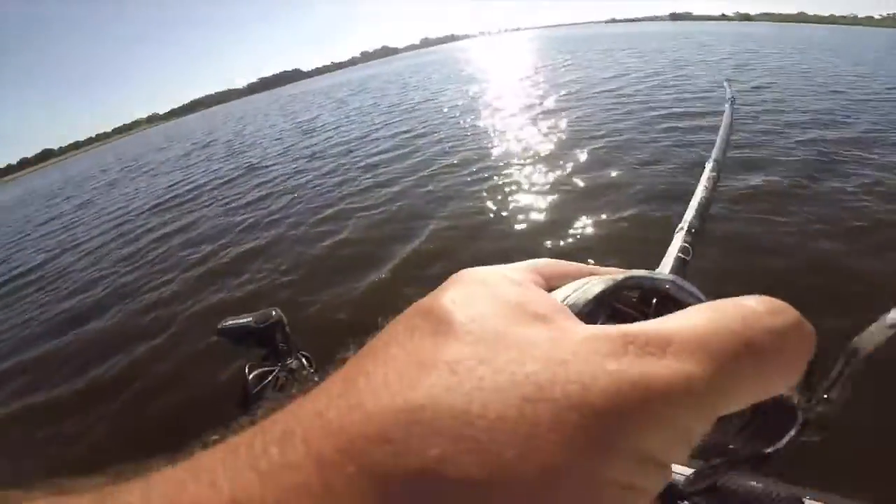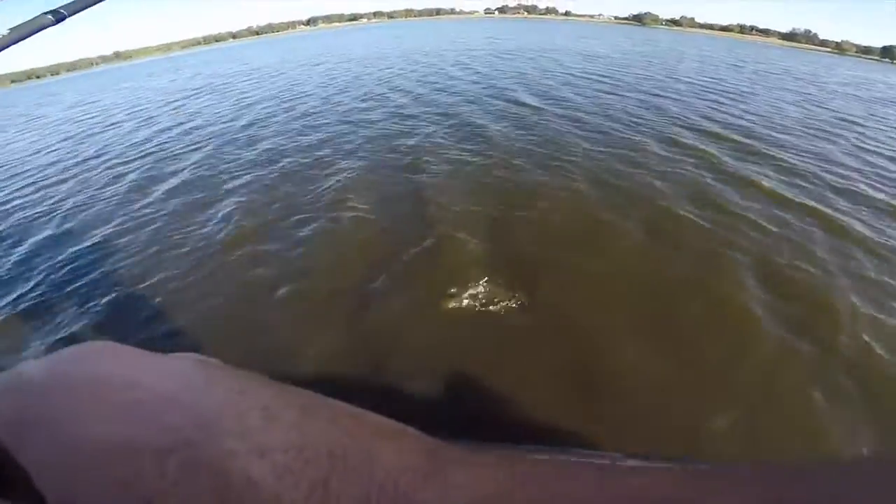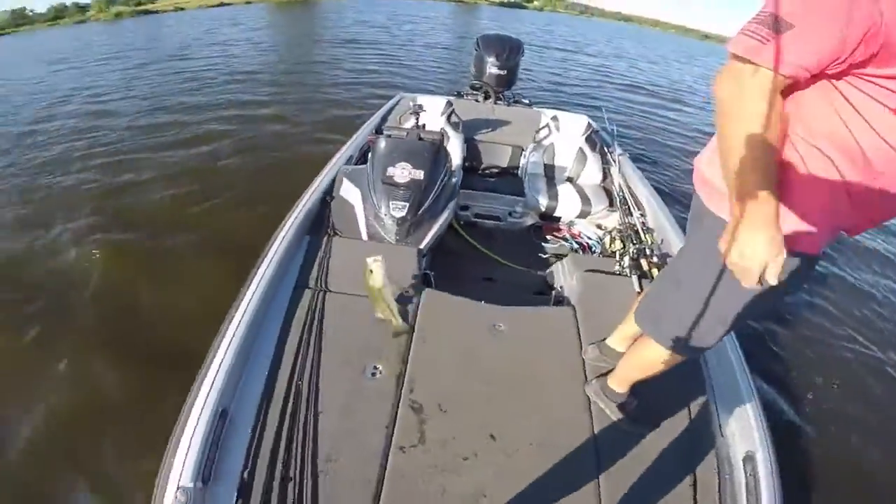Got him. Watched him eat it right on top of the brush. Little bitty one. Crappie. He's acting like a crappie. No, it's a bass. That was cool. He ain't as little as I thought he was. He ain't no biggun, but